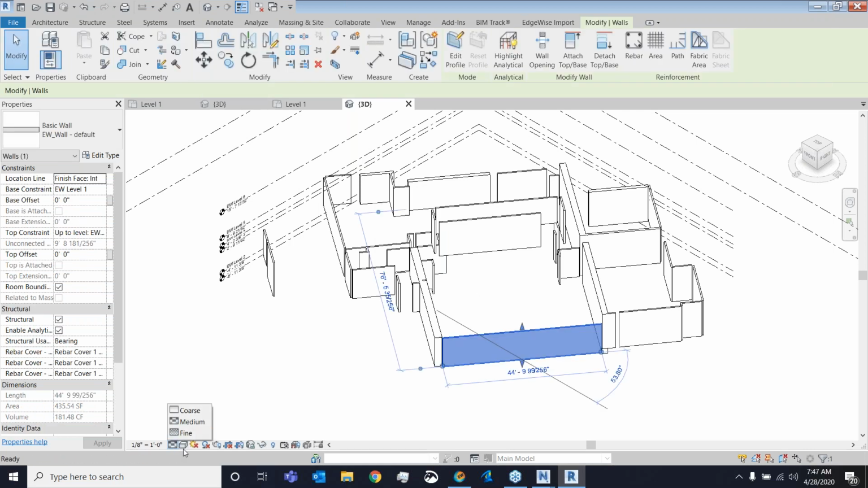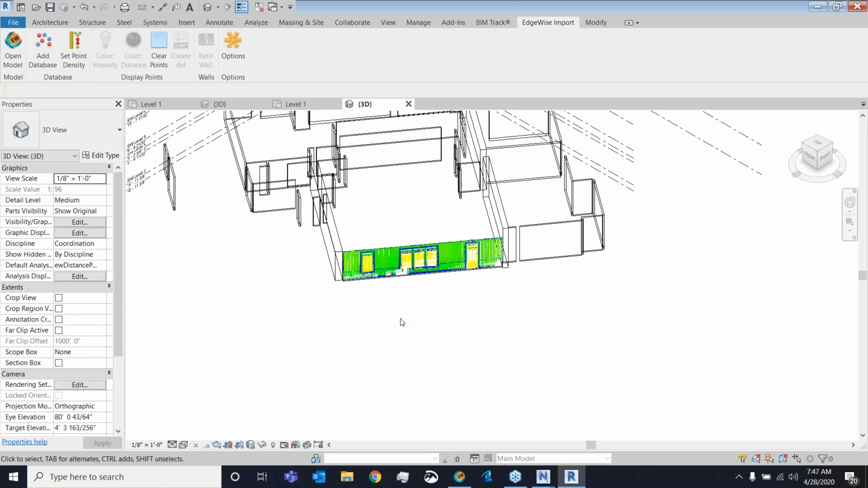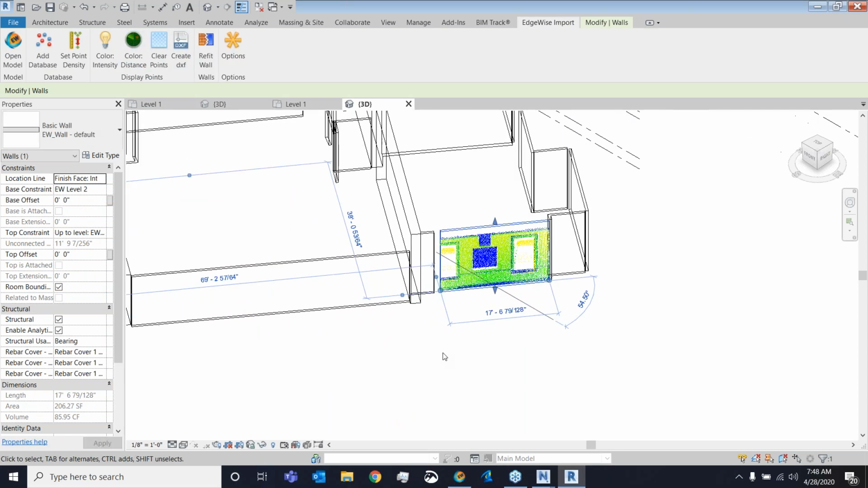Just so we can see this a little better, let me switch over to a wireframe view. So I can go back into Edgewise, and here is my color by distance. Right there we have the heat map of my point cloud data belonging to this wall, where green is a good fit, blue is points that are too far on the inside face of the wall, and yellow is points that are too far on the outside face. I can go through one by one, check my various wall fits, and make sure I'm at the degree of as-built that I want.